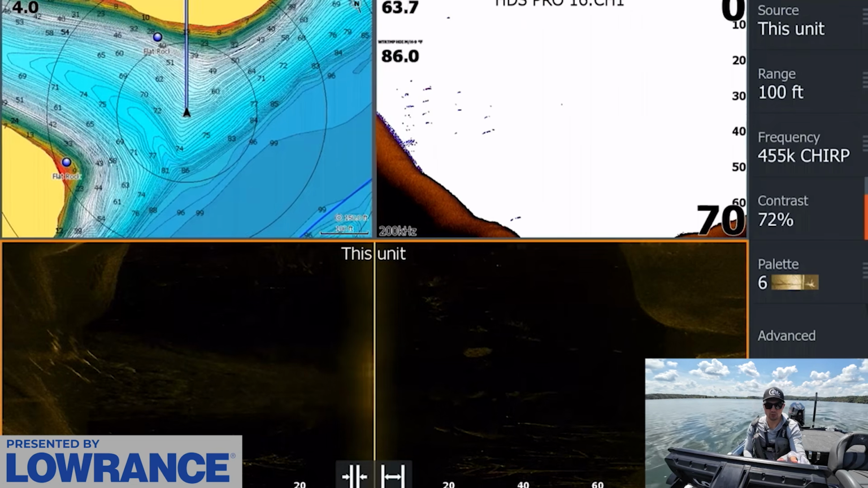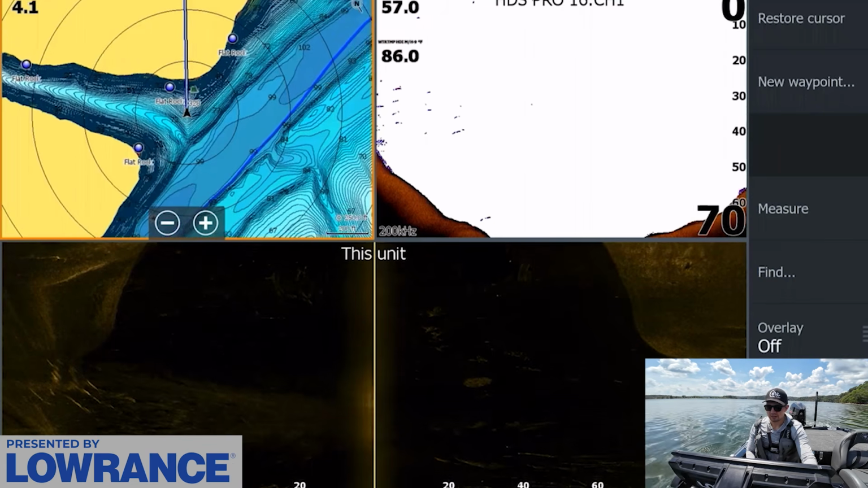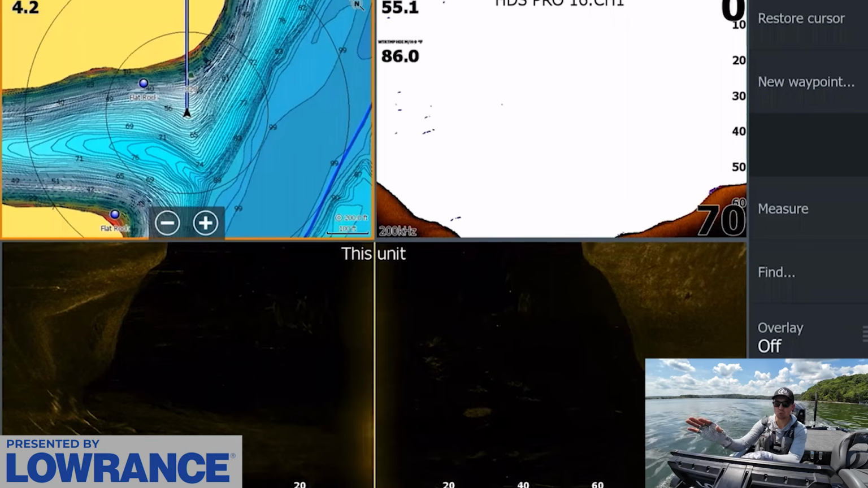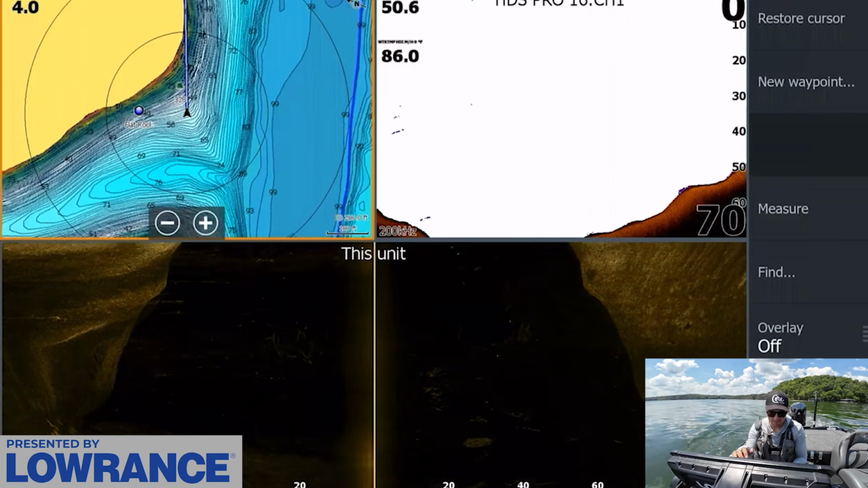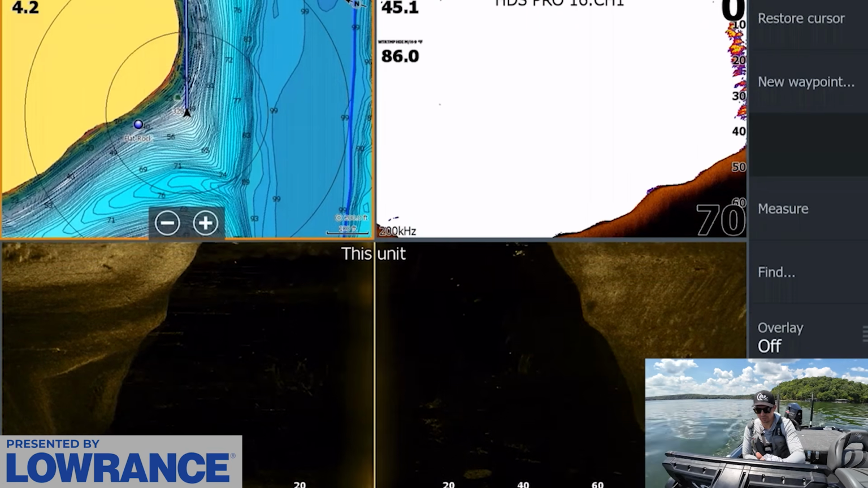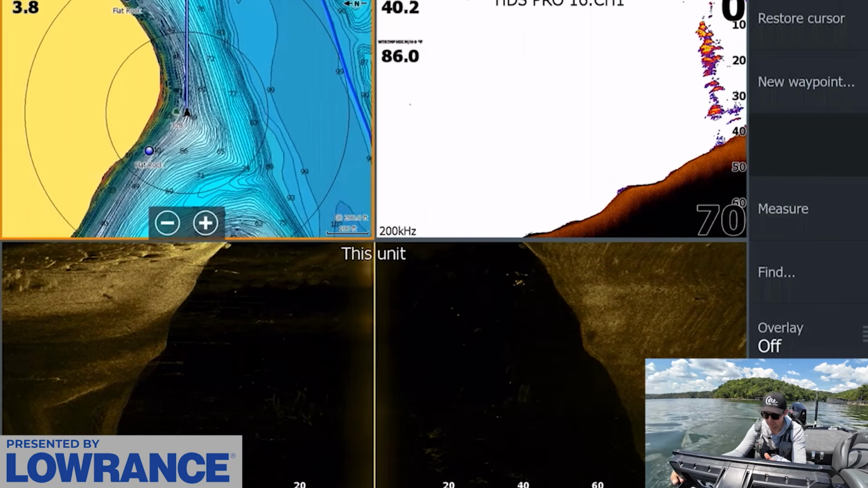These fish were pretty close to the mouth of this pocket, and I don't know exactly how many spots like this we're gonna be able to find, because there's only a few creeks like this that are in our zone, but it looks like if we can find some of this timber, we may be in business. This is the type of stuff that I really like to fish this time of year, and there's another wad of fish setting up in this group of timber.